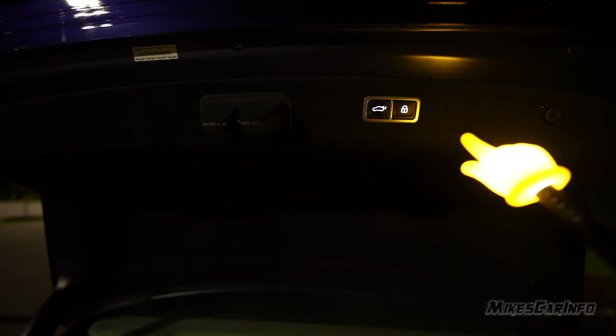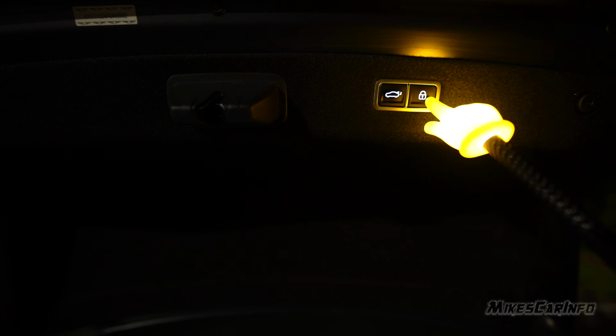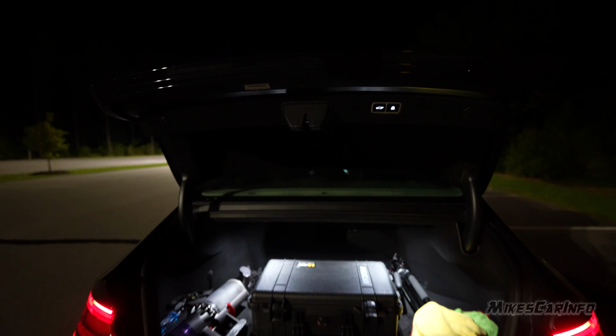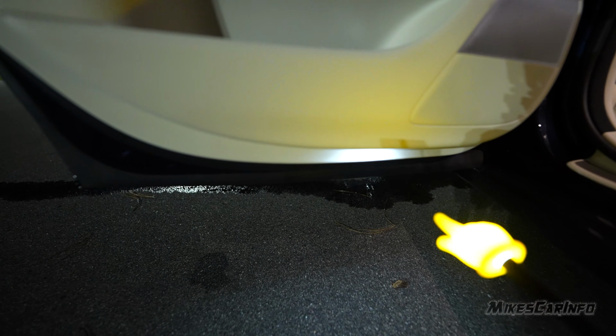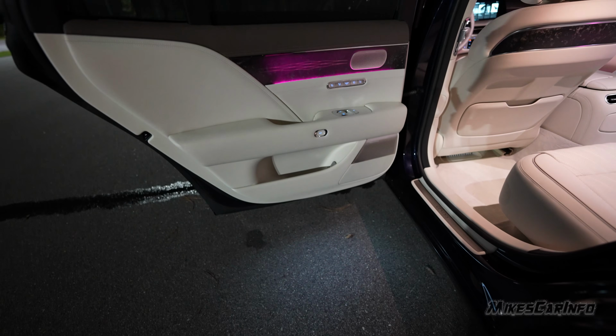Also, you have these 2 buttons here that are backlit for closing the power trunk. You can close the power trunk, or you can close it and lock the vehicle as well. The inside of this back door does have a nice puddle light. It's right under here, and it illuminates the ground, LED, nice and bright.